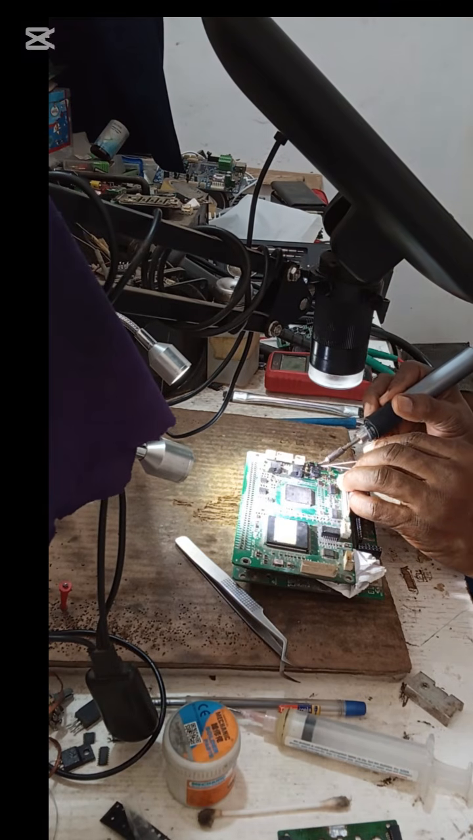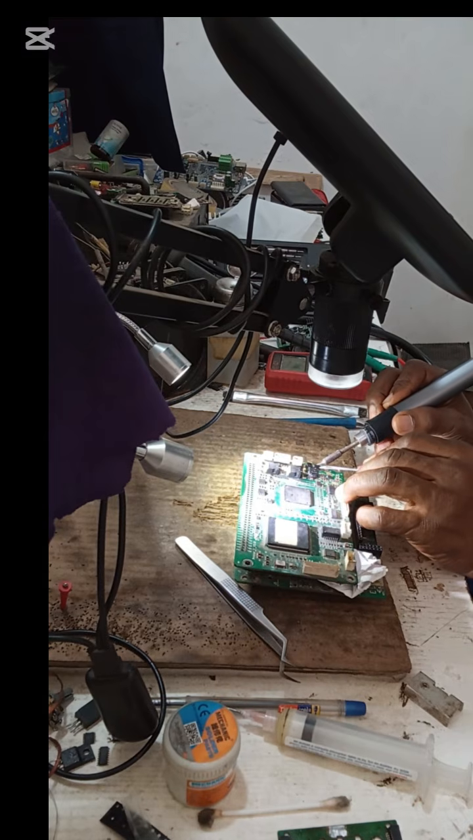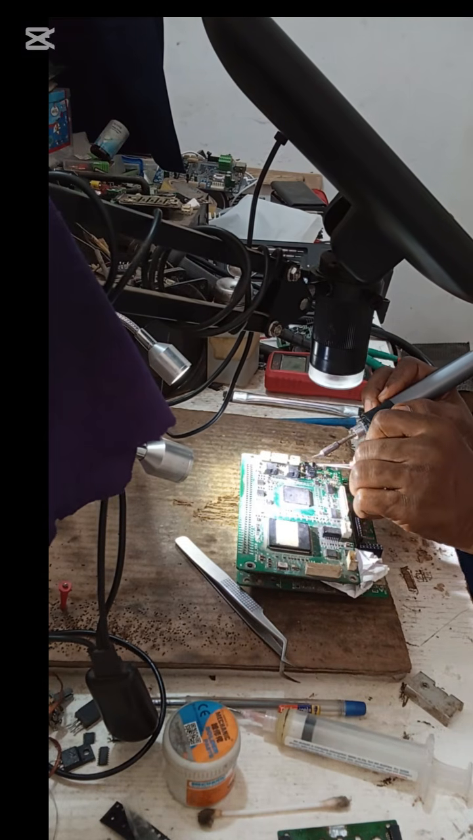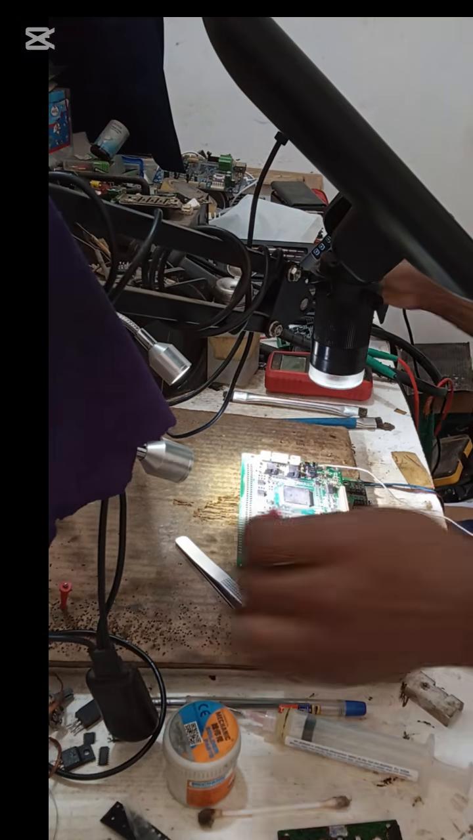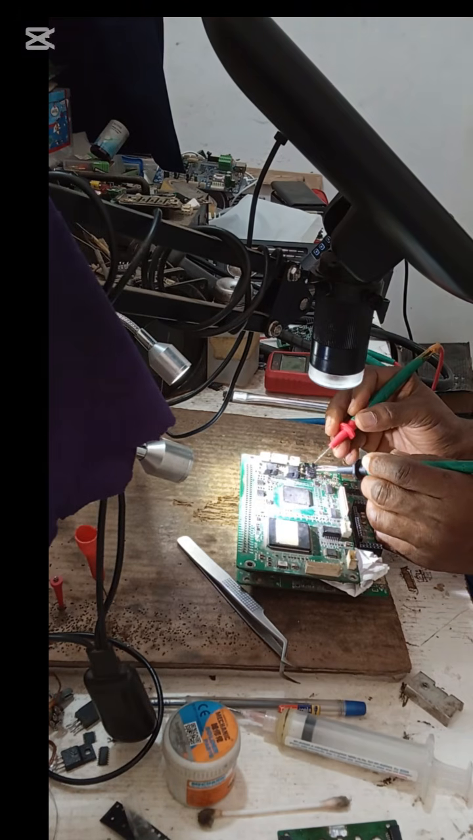So let me disconnect one leg of the diode. Okay, one leg is disconnected. Let me read again and see if there is still a short circuit. No more short circuit.